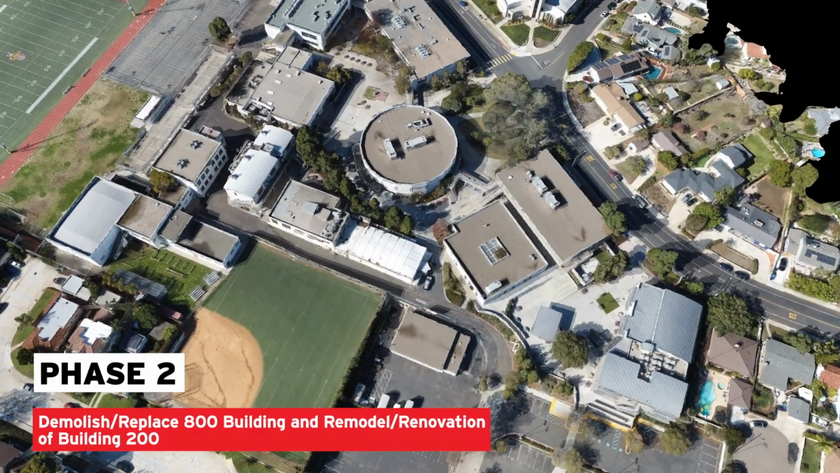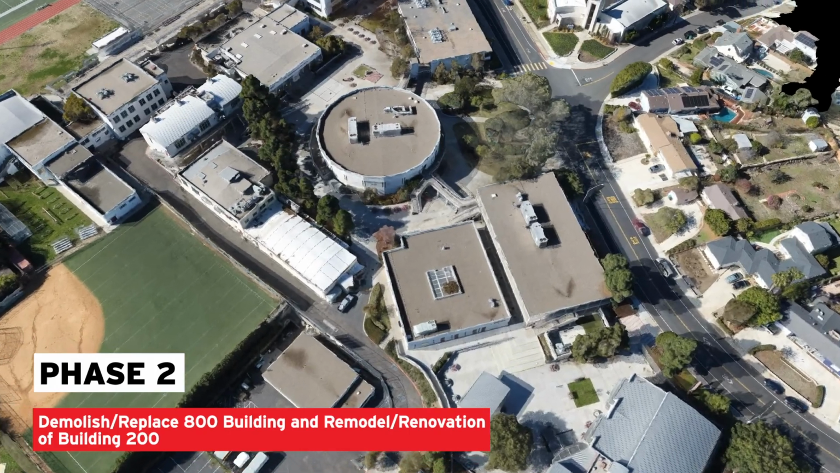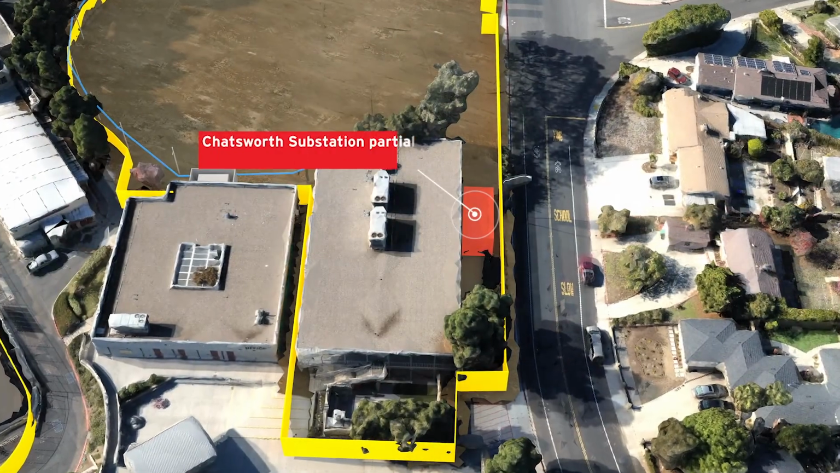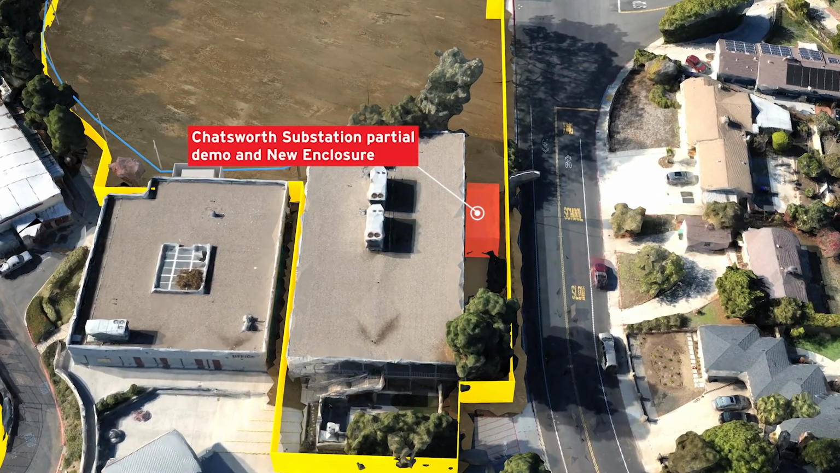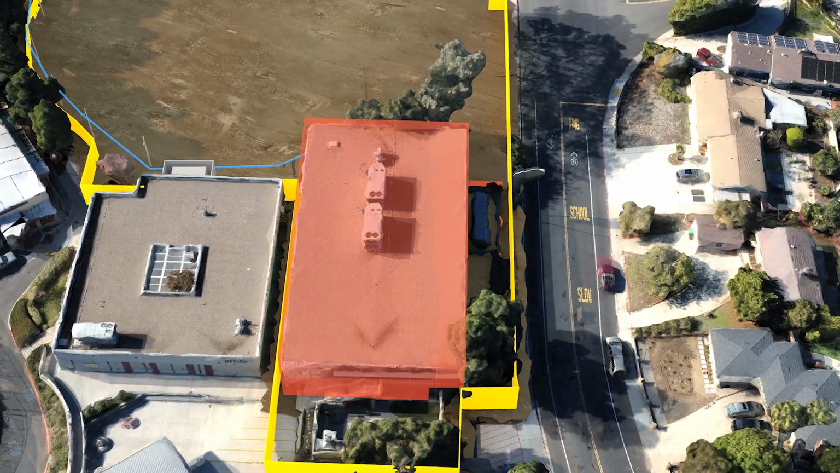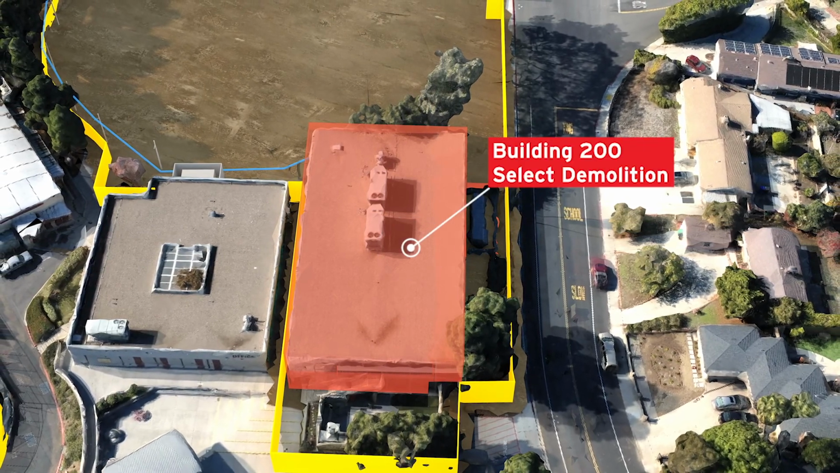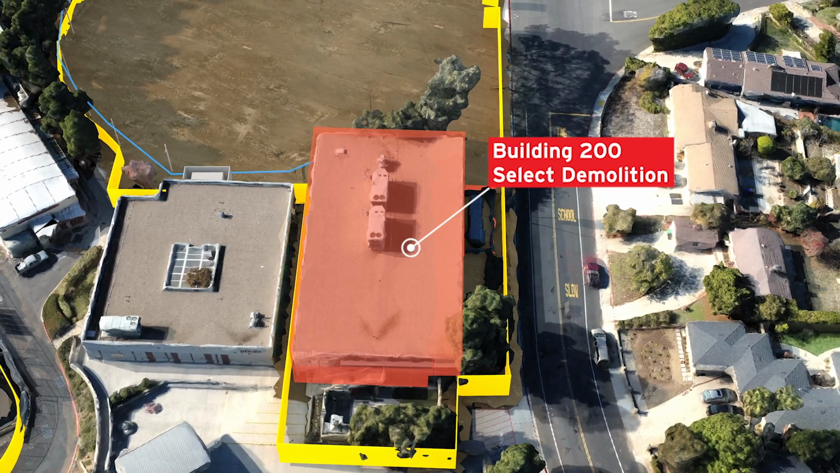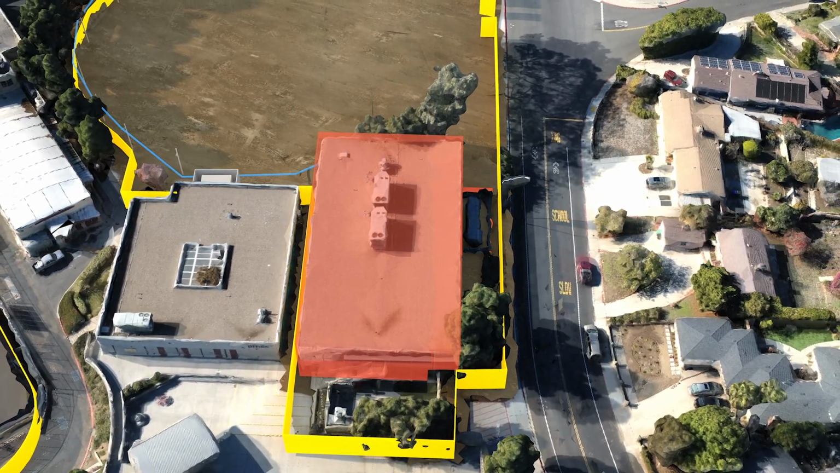Phase 2, Building 800 and Building 200. Phase 2 will begin with partial demolition at the Chatsworth substation. We will provide a new enclosure. Building 200. Next, we will abate, demolish, and complete renovation of Building 200. We are recommending starting this work earlier than prefaced in the RFP to take advantage of the summer break.